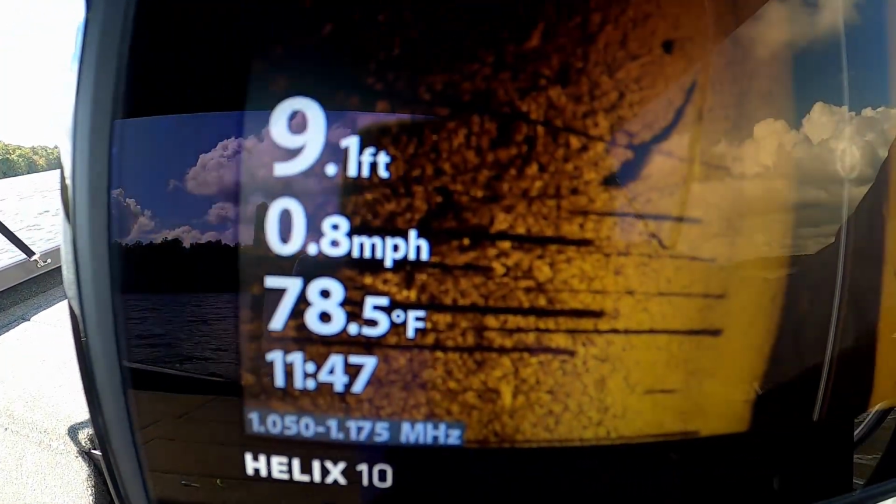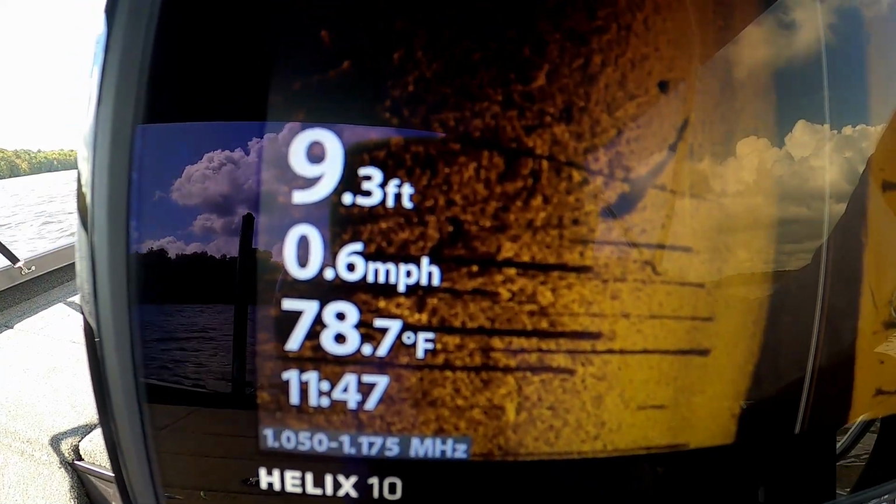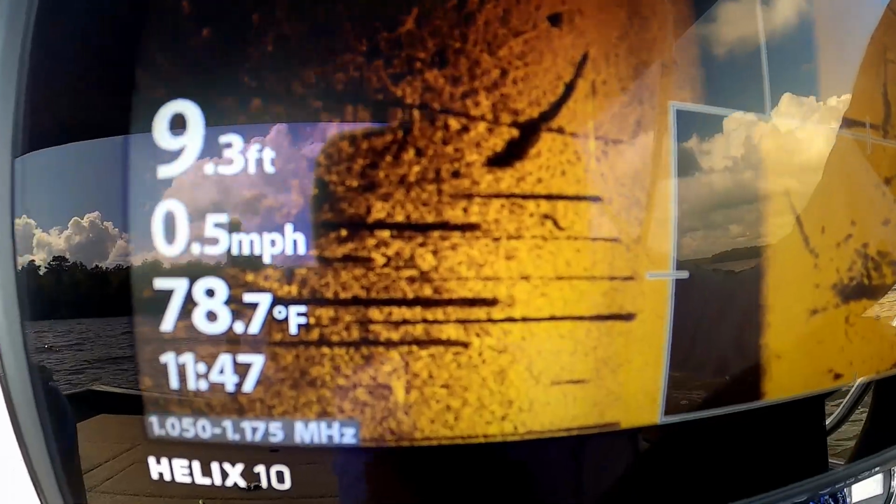Right there, guys. There's something on that stump right there. You can see the little shadows around that stump. Not a giant school, but there was a few there. It's a little bit harder to see those. There you go. Let's try something. Let's zoom in on them. Now you can see them. See all them little dots right there? That's what a small school of crappie looks like up tight against a stump.